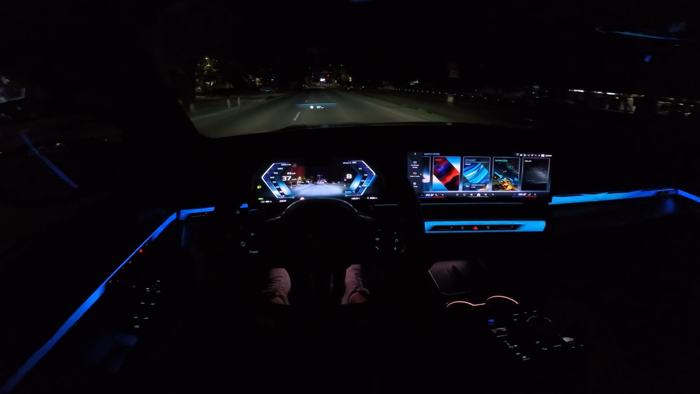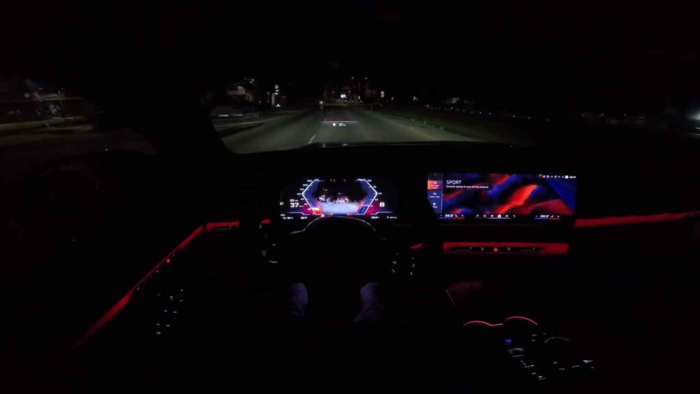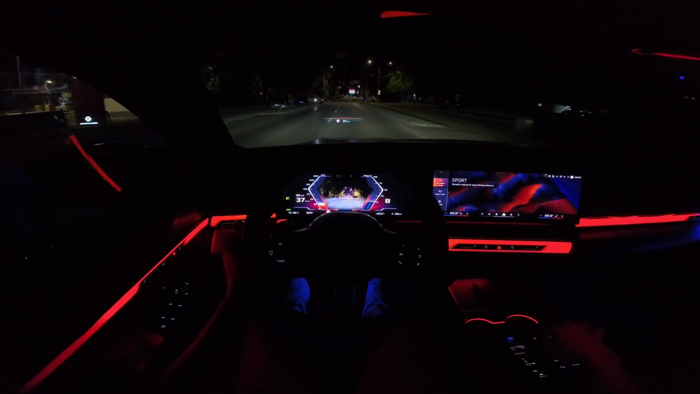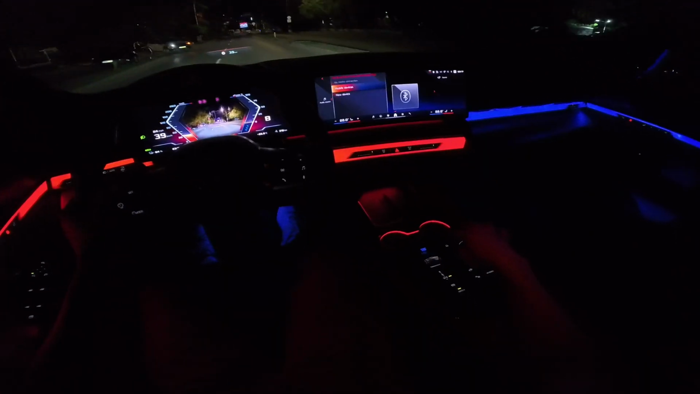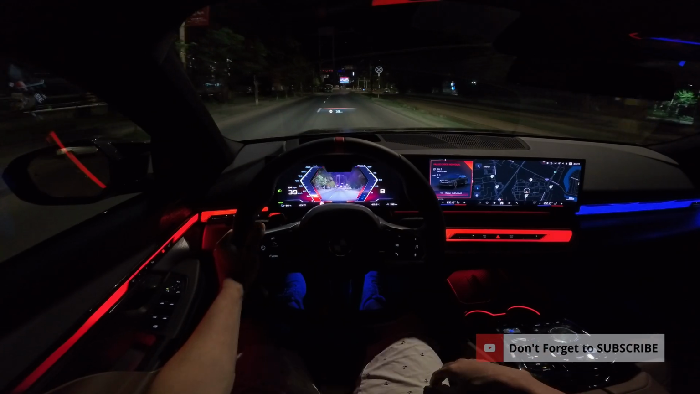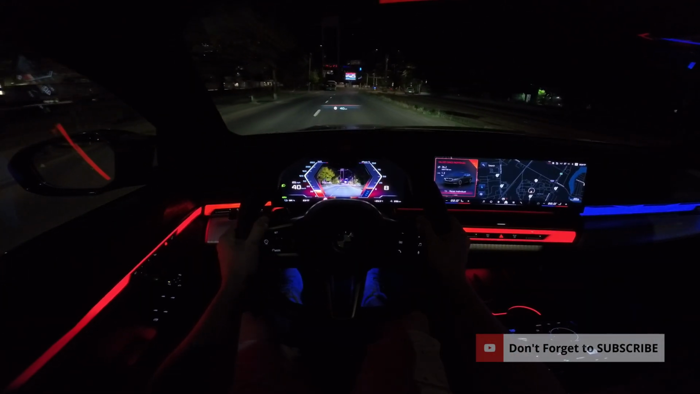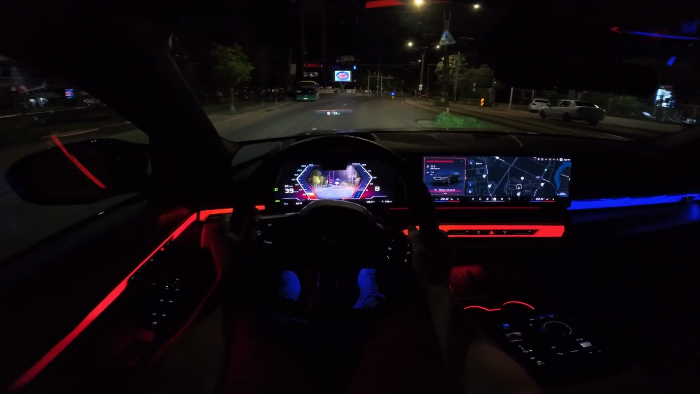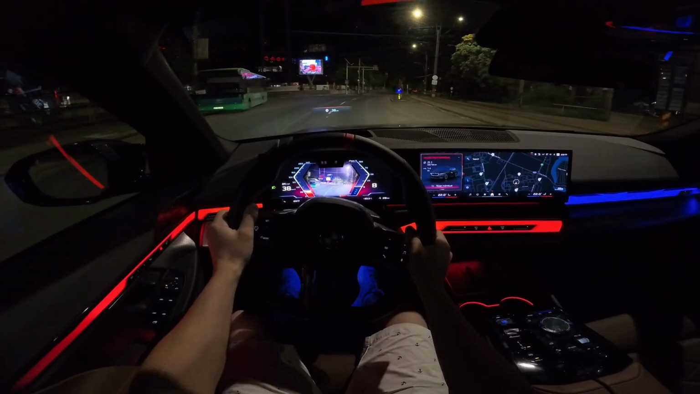If we change to sport mode, everything turns red. It's a nice pleasant red. So you can go back to home just like that. And now we have this augmented view also in the front here, so you can see it on the camera the way it looks.